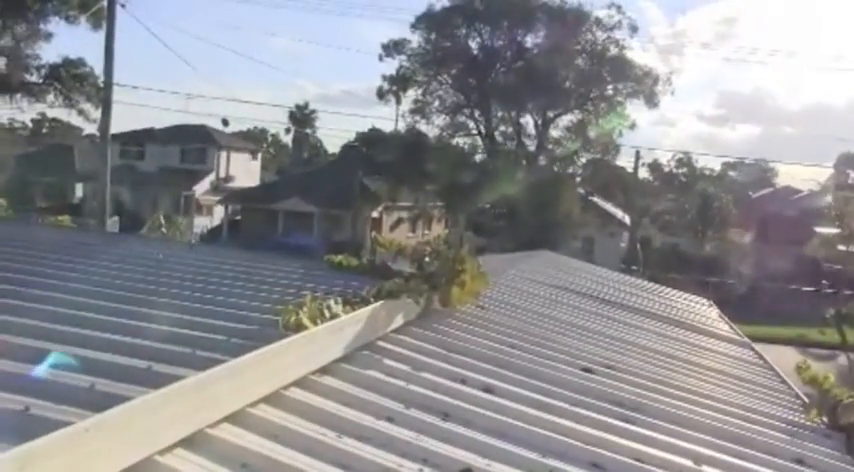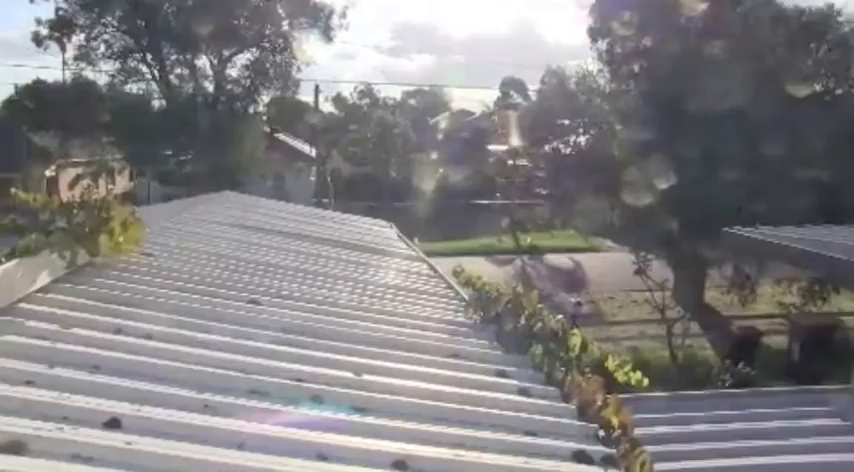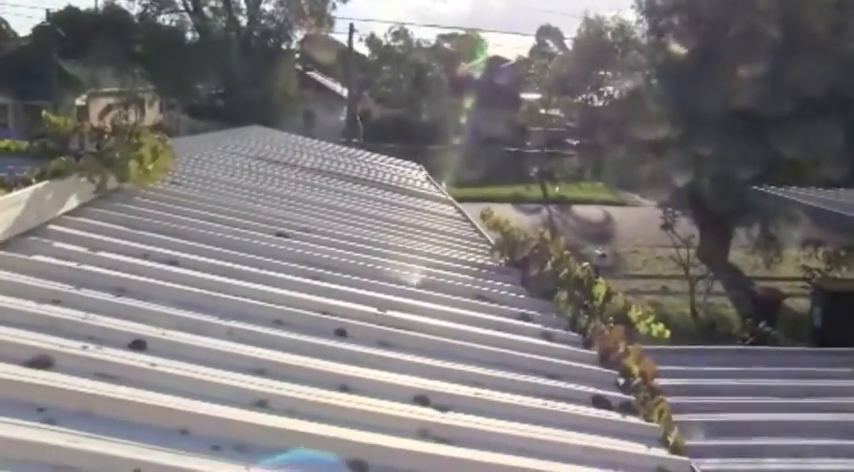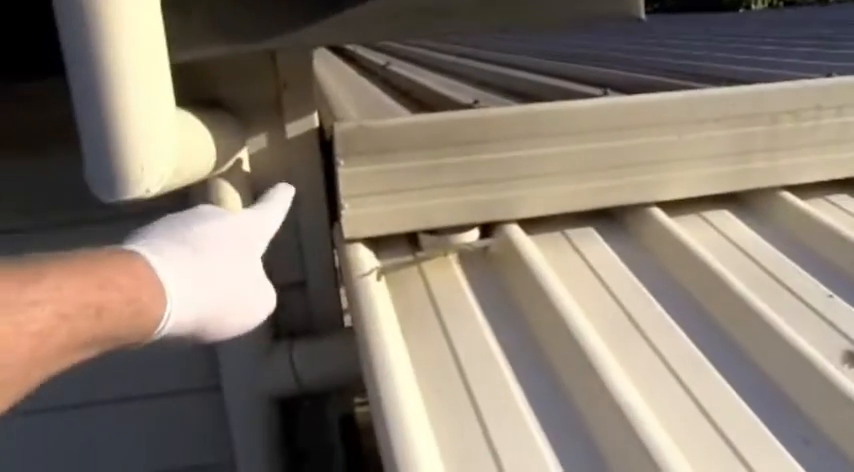Really important to get the gutters properly clean so you don't have blockages and overflowing of gutters to various areas. Bit of roofing in the middle of the carport, a bit uneven and out of level. Not crucial as such, but it would have been nice to have that all done correctly and nice and tidy, but that's not the case. Guttering to the front porch roof, a little bit of corrosion occurring again.